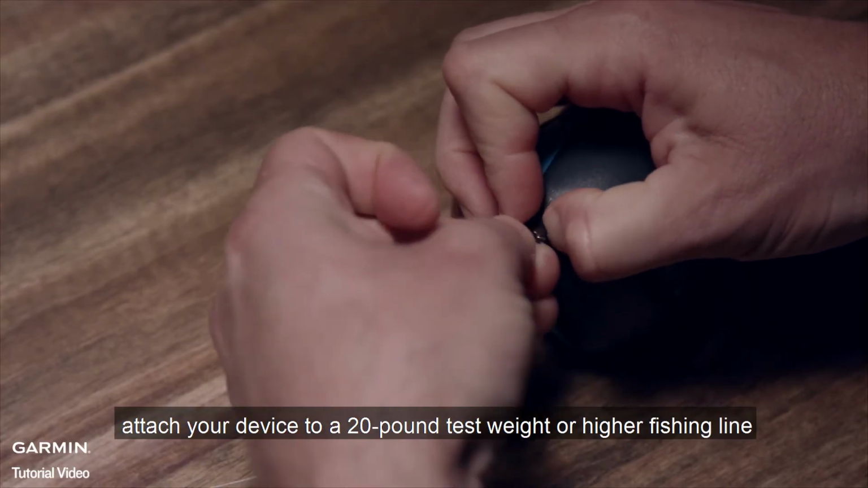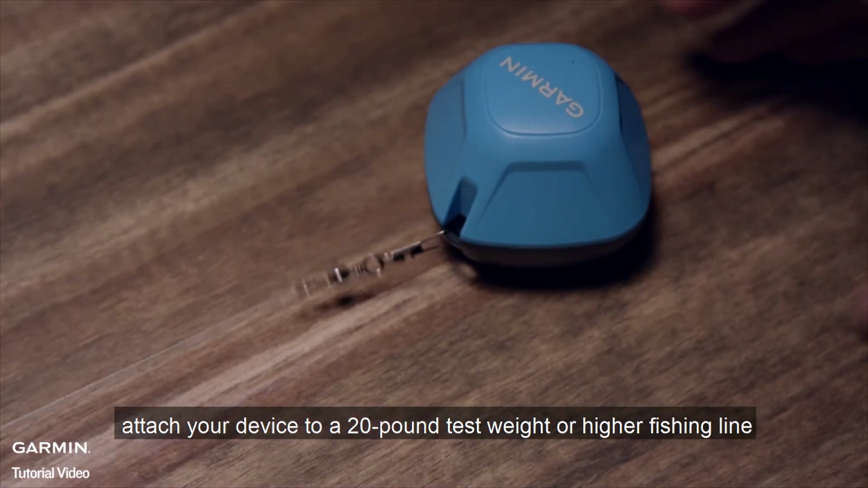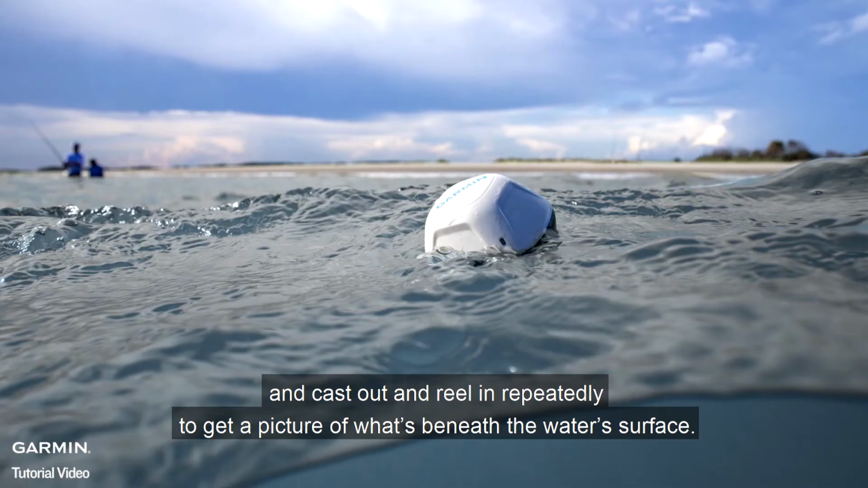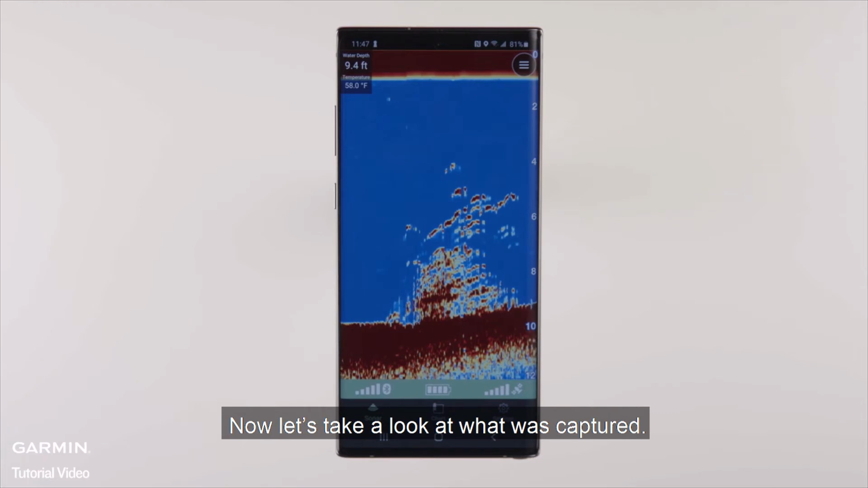After it's paired, attach your device to a 20-pound test weight or higher fishing line and cast out and reel in repeatedly to get a picture of what's beneath the water's surface. Now let's take a look at what was captured.